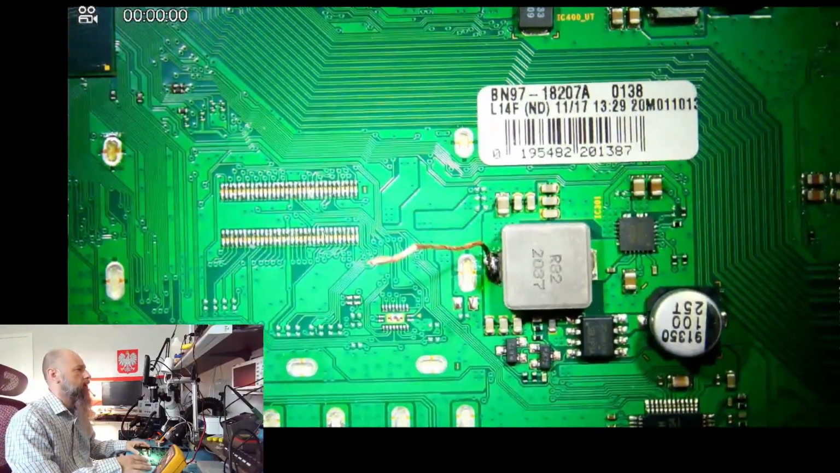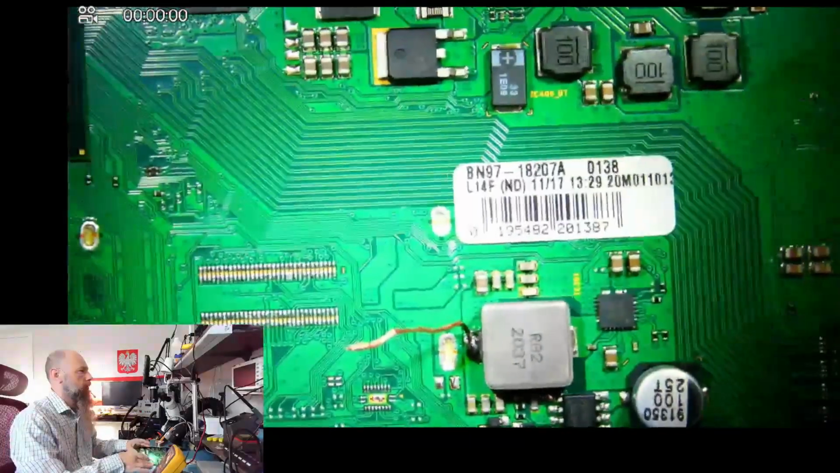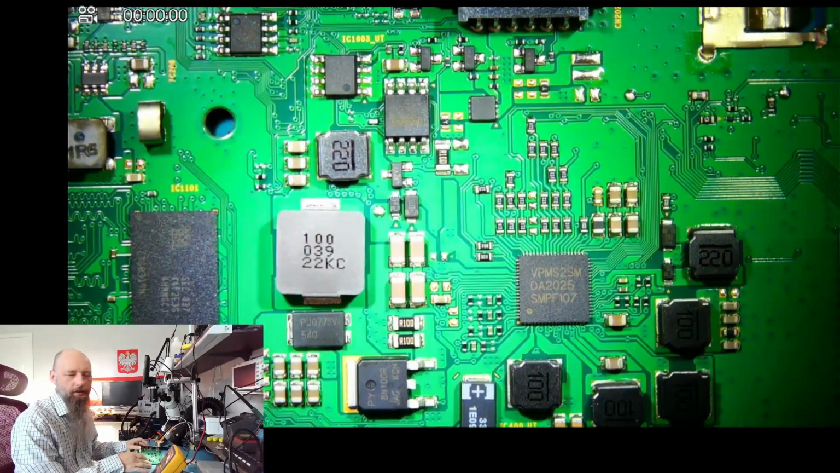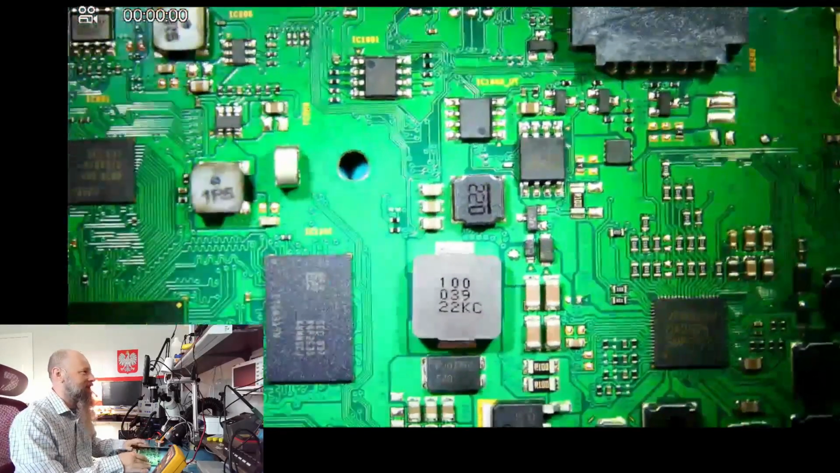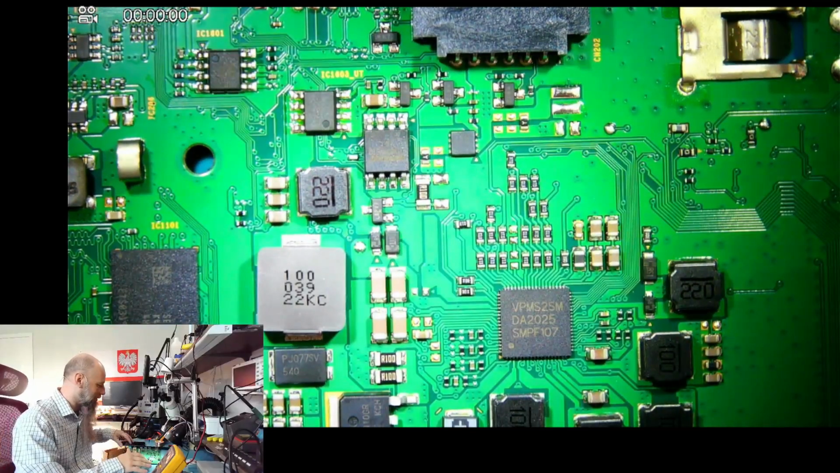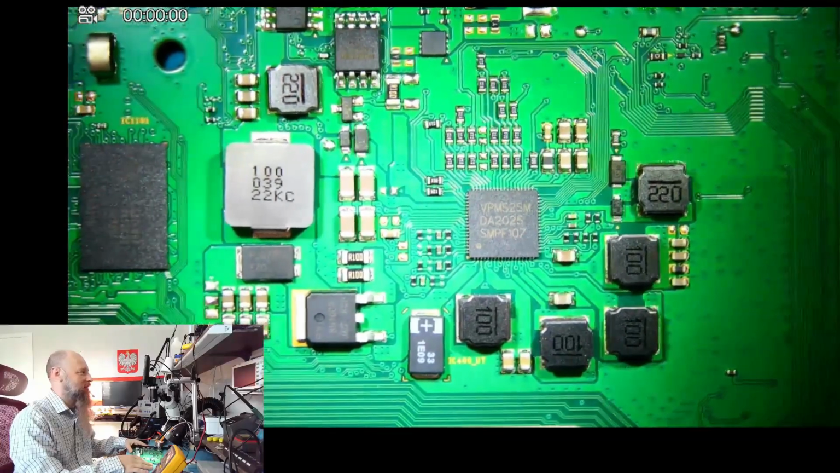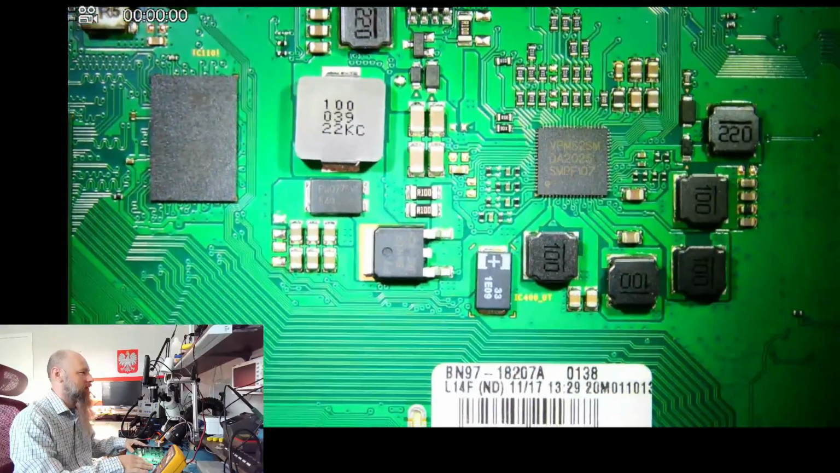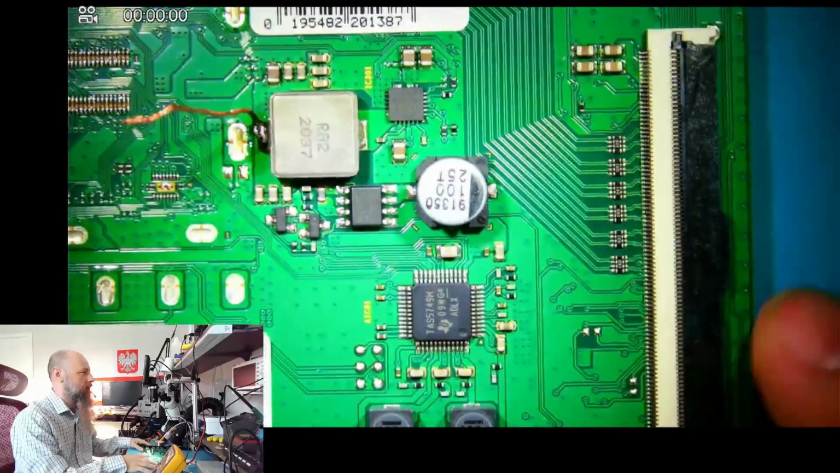I'm no longer trying to repair this TV. I just want to learn how it works, and let's face it, just have some fun diagnosing it. Isn't it awesome when you just try to repair something you don't have to repair, right? At any point I can just throw it in the trash where it belongs, and the job is done. So I can take as much time as I want, or as little time as I want. So this is like a stressless repair.